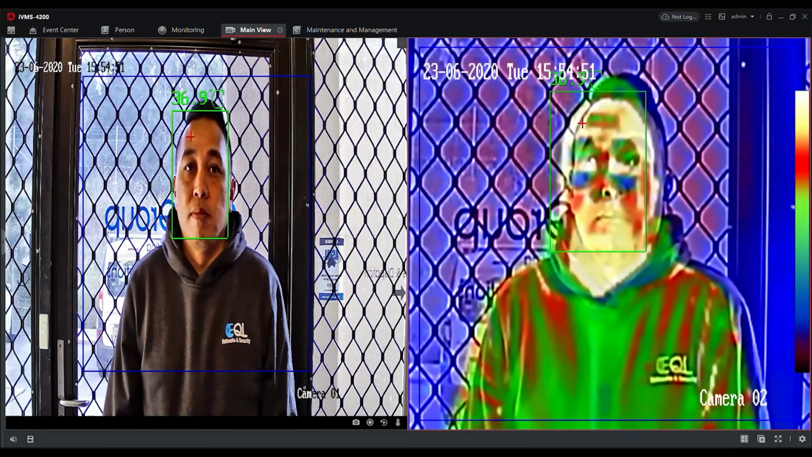So I was actually surprised at how well the thermal camera was able to still measure temperature within reason. As you can see from this thermal image, it shows where the bottles of water were, yet the thermal camera was still within 0.5 of a degree.